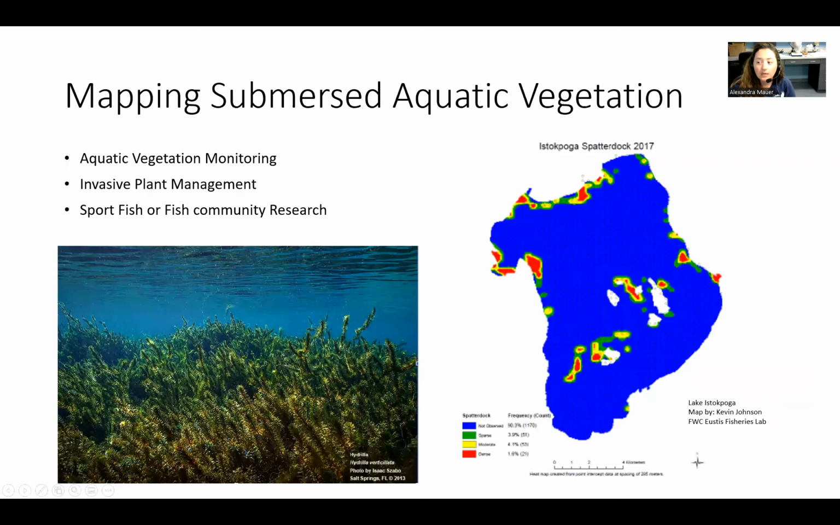The field technique I will be demonstrating is used for various things, including aquatic vegetation monitoring, invasive plant management, sport fish, and fish community research. The map to the right is an output created from the devices used. This map shows presence of hydrilla, a very common invasive species in Florida. This is Lake Escapoga by Kevin Johnson, who works for FWC.